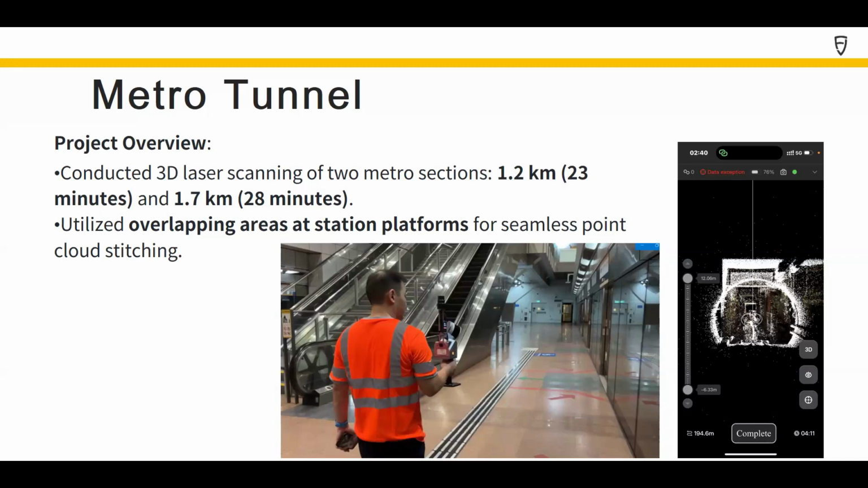So after talking about how we do this scan, I will talk a little bit more about why we're doing this scan and what the application of this scanning is. So we can go to the next page.